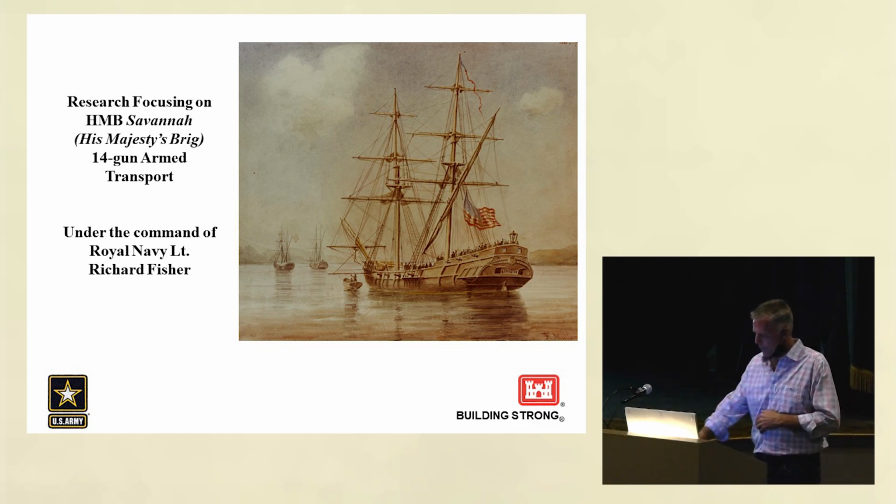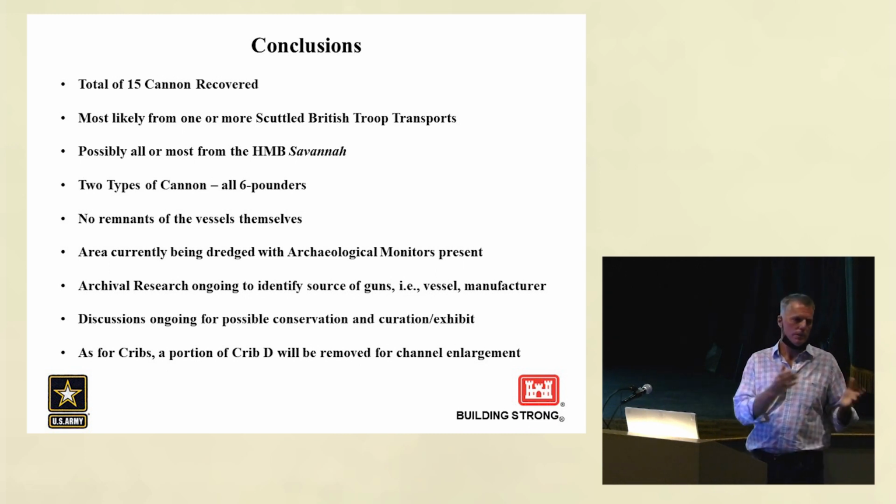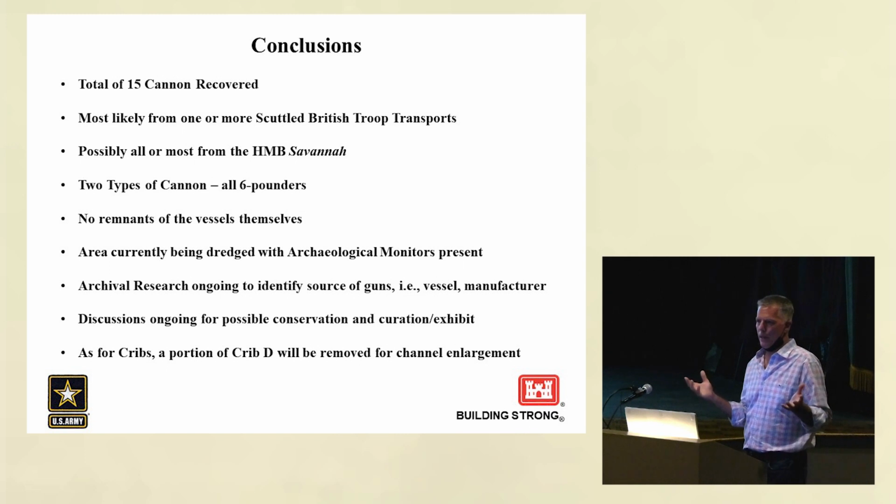And in conclusion, there's a total of 15 cannon recovered from the site. There may be one or two that lay buried still, and maybe the dredging that's now ongoing may uncover them. We'll see. We do know that they're from British troop transports that were scuttled September 20th. Most likely, most or all are from the Savannah. There are two types of cannon, all 6-pounders. Once again, there are no other remnants of the vessels.